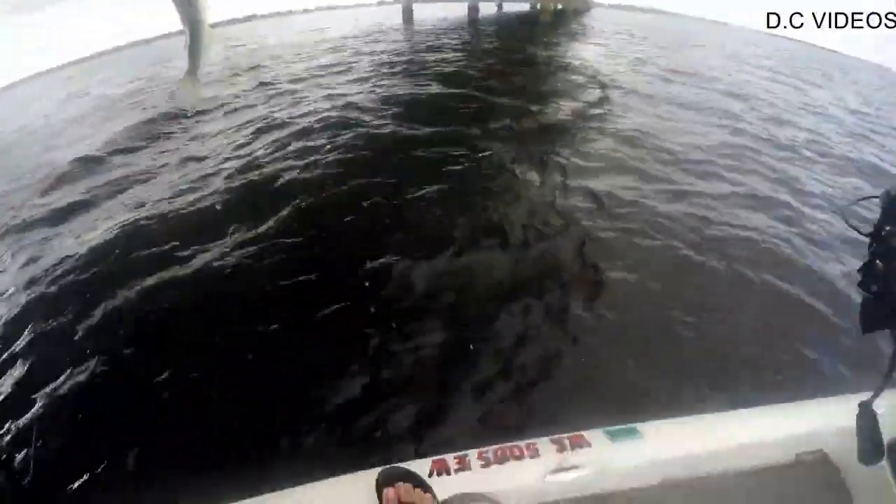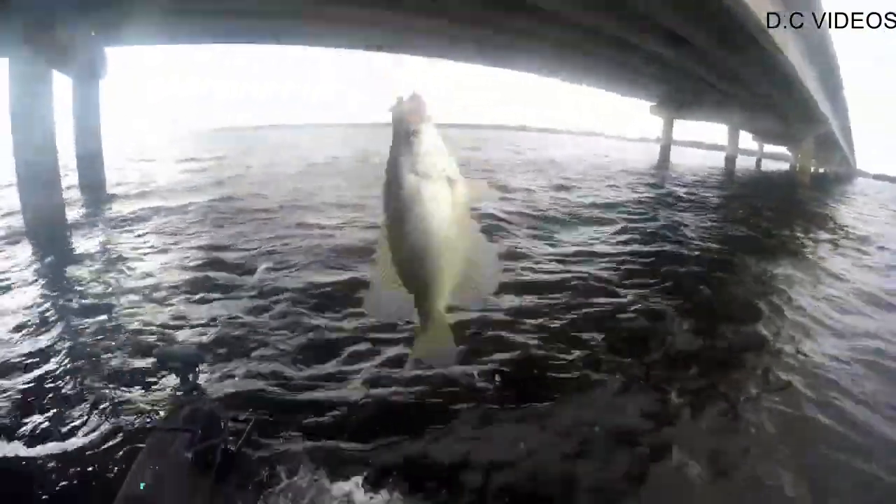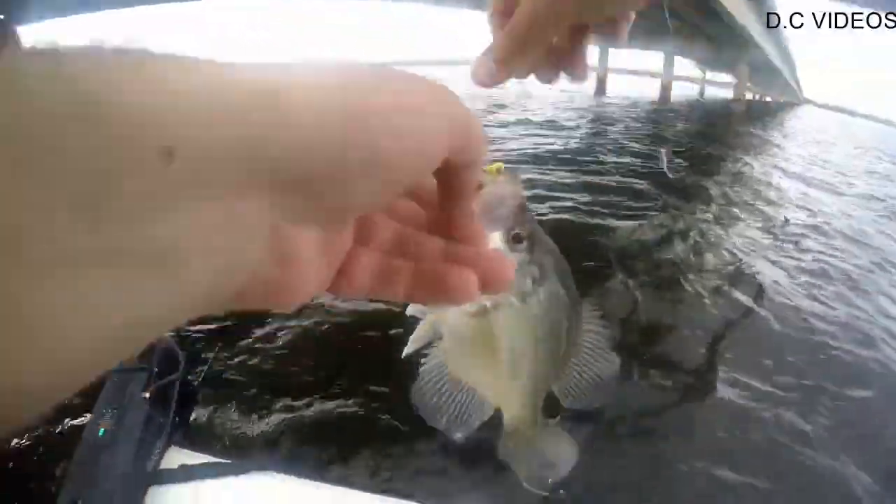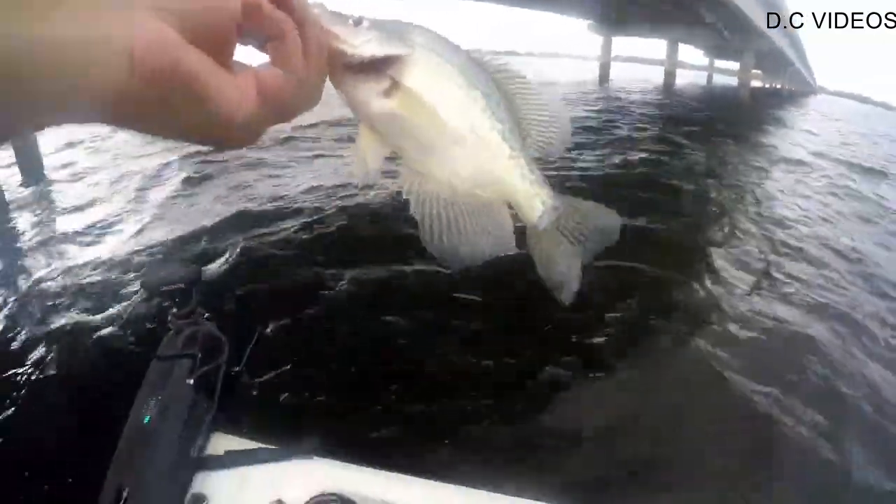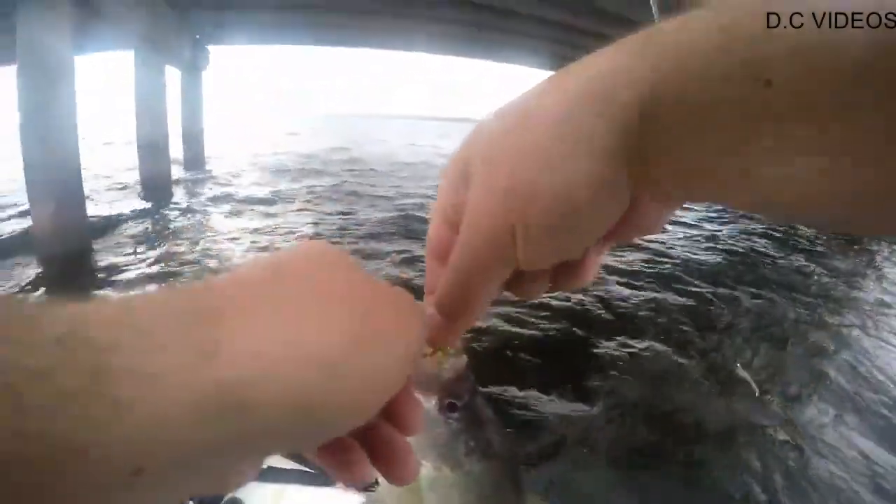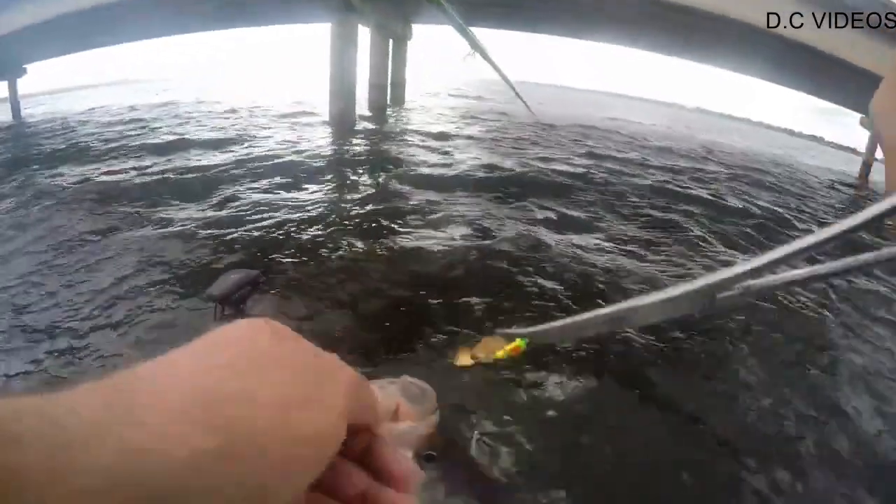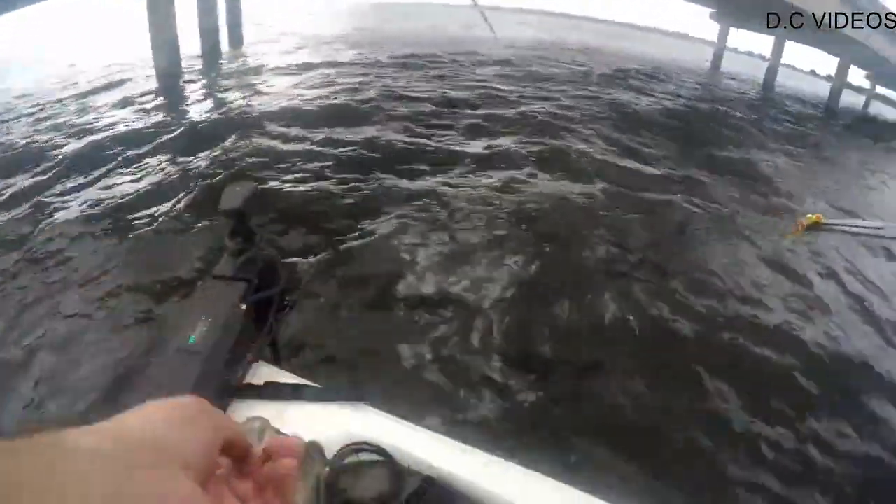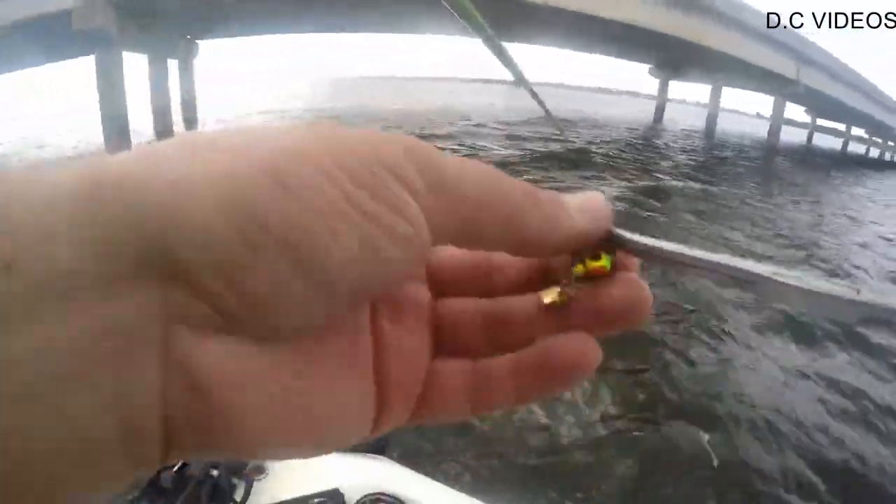There he is. Oh, he's just a dink. I was gonna say, felt some weight on there, but he didn't feel very big. I don't know if that's a Wisconsin fish right there. I didn't come to Texas for those fish. Probably still be a quality eater if he was a keeper, but I don't know if he is. I don't really care. I got some bigger keepers in the boat.